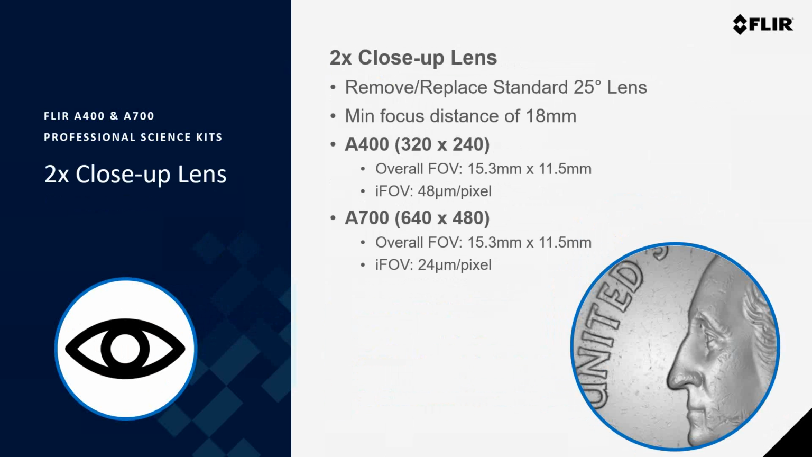And as I mentioned, the A-Series professional kits also include a standalone close-up lens. This new lens provides a 48 micron per pixel spatial resolution when used with the A400, which is the 320 version camera, and a 24 micron per pixel spatial resolution with the A700. Again, since the pixel resolution of the A400 is 1/4 of the A700, they'll both have a similar overall field of view when using the close-up lenses.